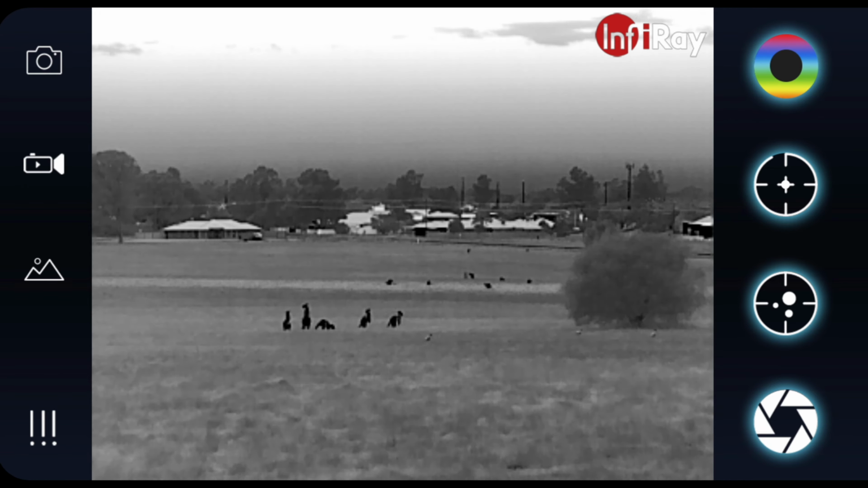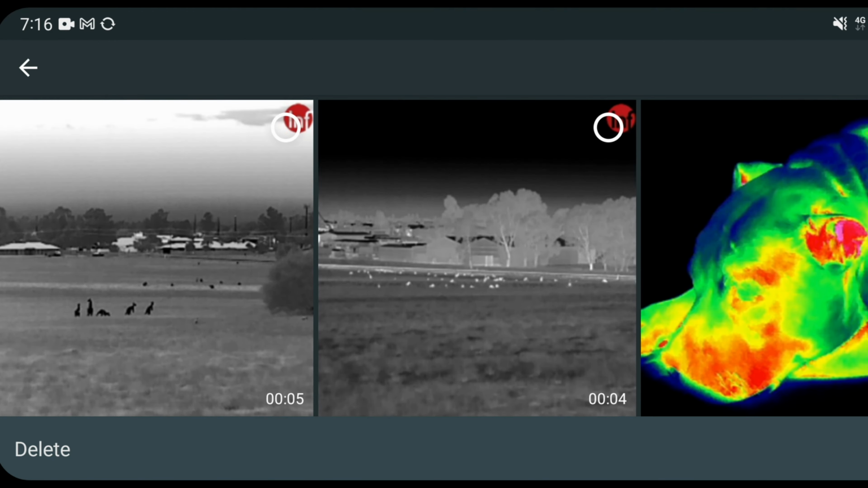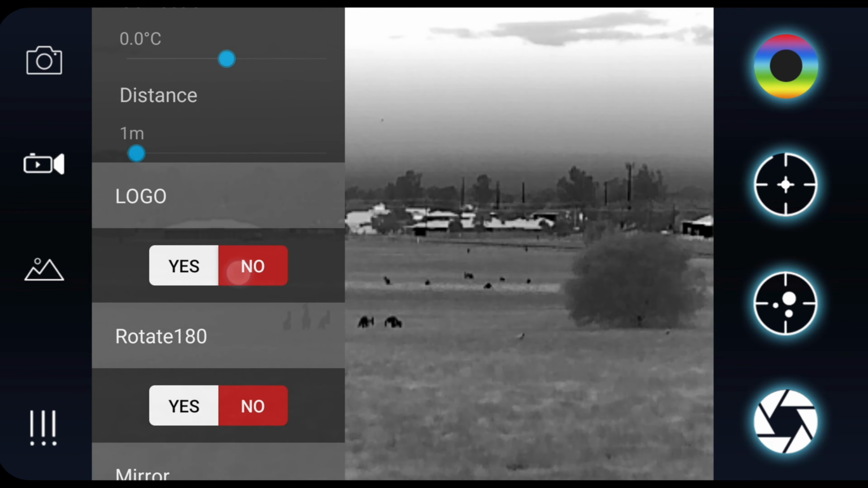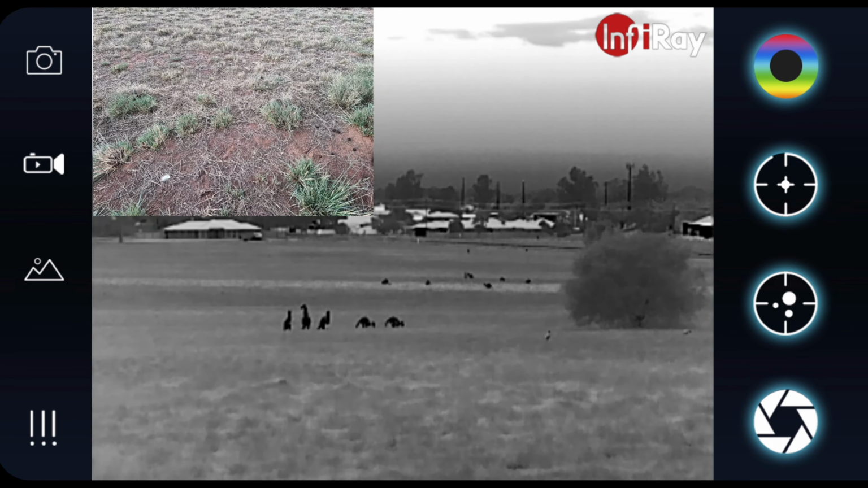We'll look through some of the things in the menu. Okay, so we've got the menu bar down the left hand side. The top left, you can take a photo. The next one down from that, right inside of the screen, there is a gallery, so you can look at things that you've recorded and whatnot. And then on the bottom left, the very bottom left, is the menus. So on there you can pick Celsius and Fahrenheit. You can turn the logo on and off, things like that. You can rotate the screen, you can mirror the screen, you can turn the system camera on. It's only looking at the ground at the moment.